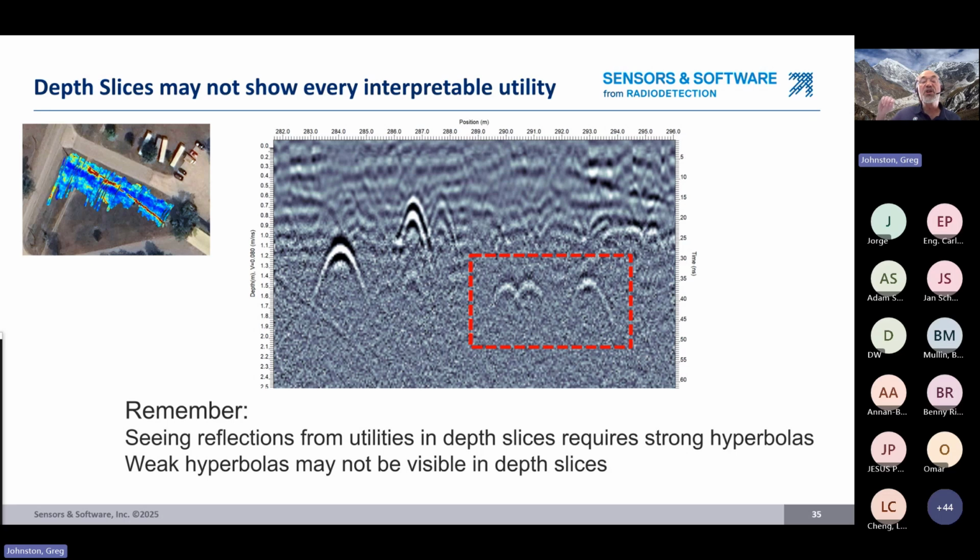Or if you think about it, you could combine method 2 and 3 together. Find the obvious utilities with depth slices and the weaker utilities with field interps. That is a way of doing it.